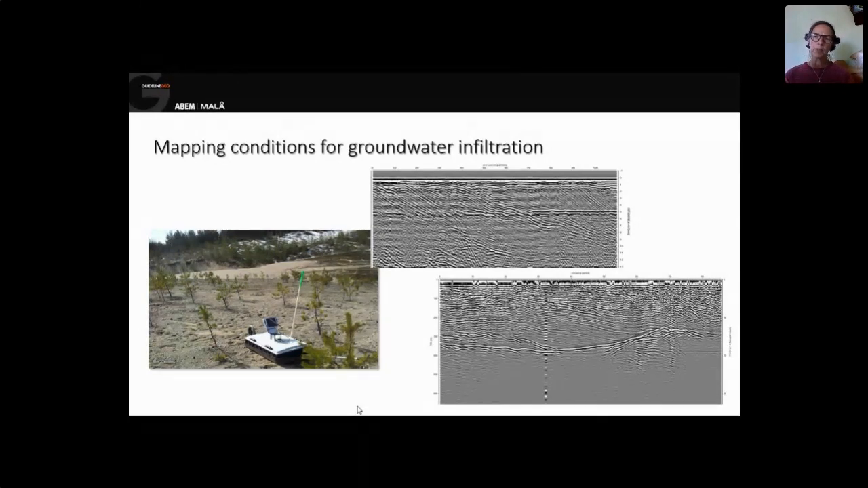I wouldn't recommend using ground penetrating radar to map groundwater levels, because it's so dependent on the grain size of your soil material. If you have fine-grained soils, the capillary fringe of the groundwater is quite high, so you don't get that clear contrast between dry and wet material.